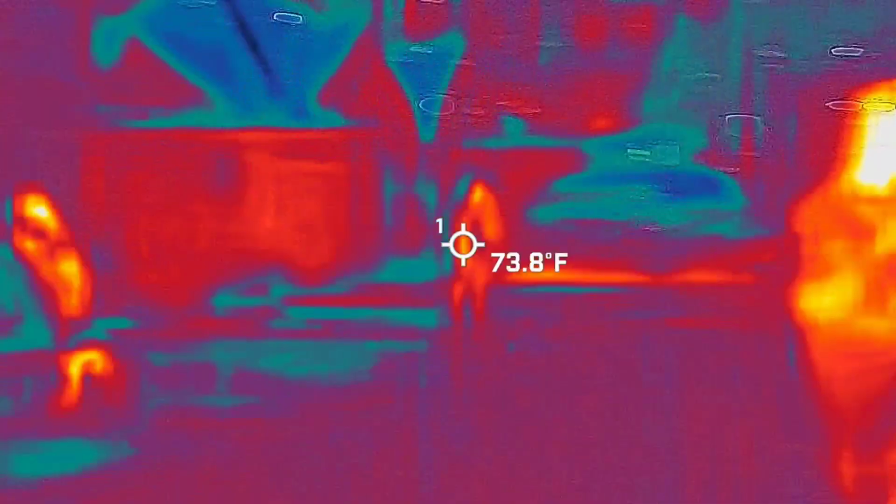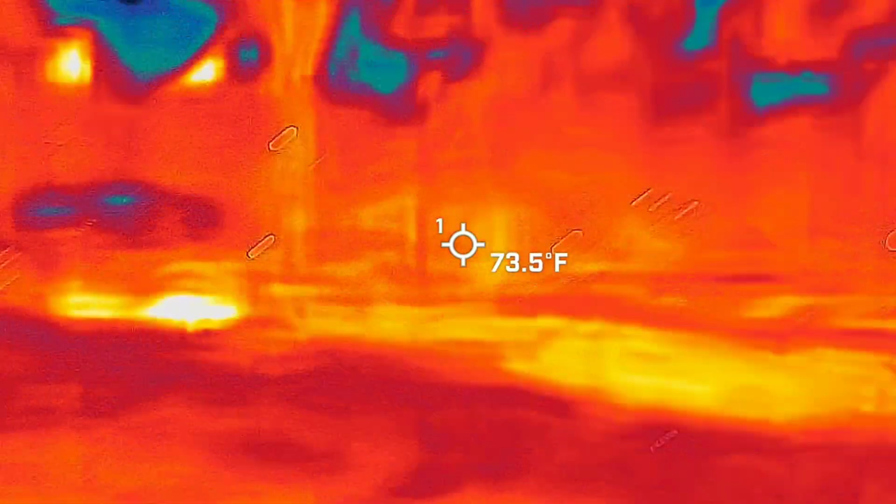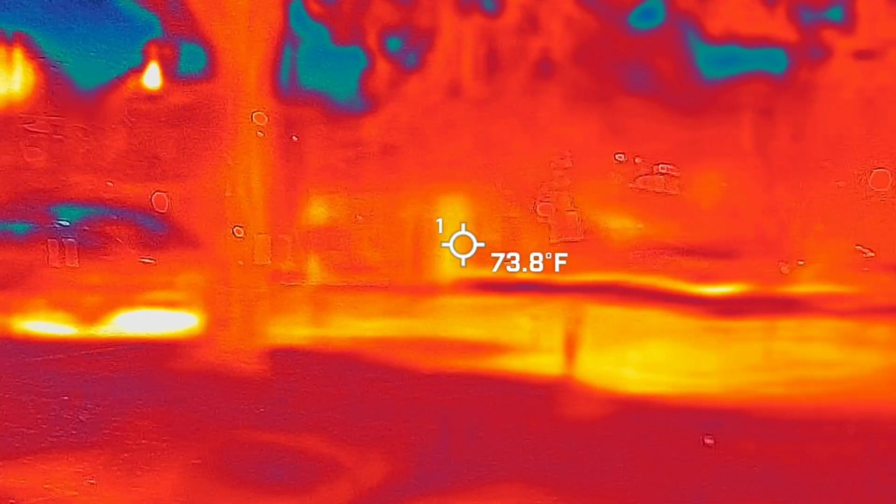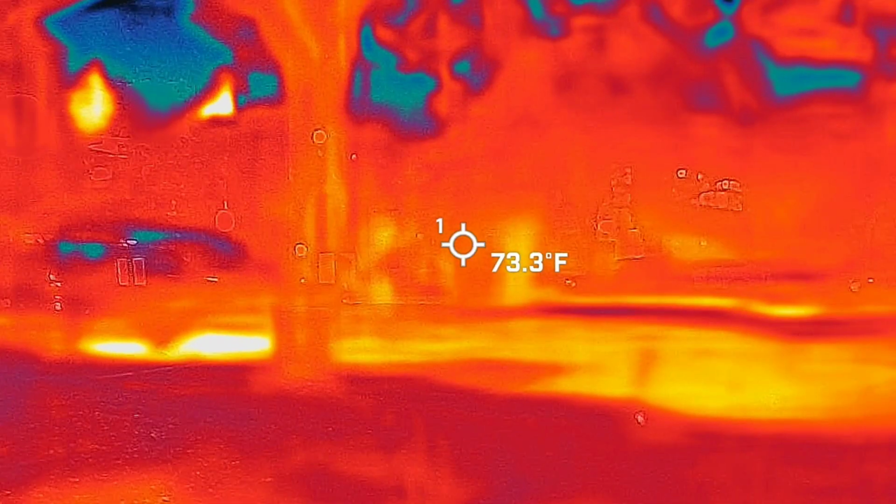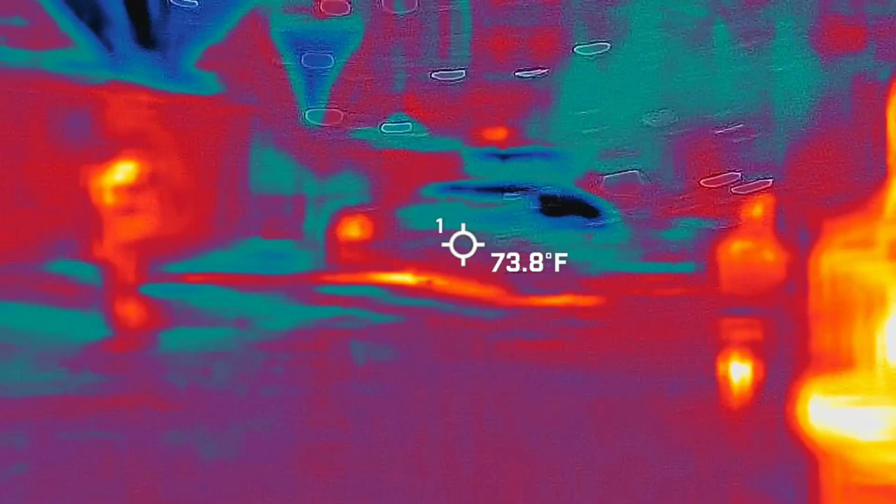Somebody was walking on the other side of that outside. But it didn't come up as a stick because it was too far away. I didn't see it go past, but I didn't see it go into the building.